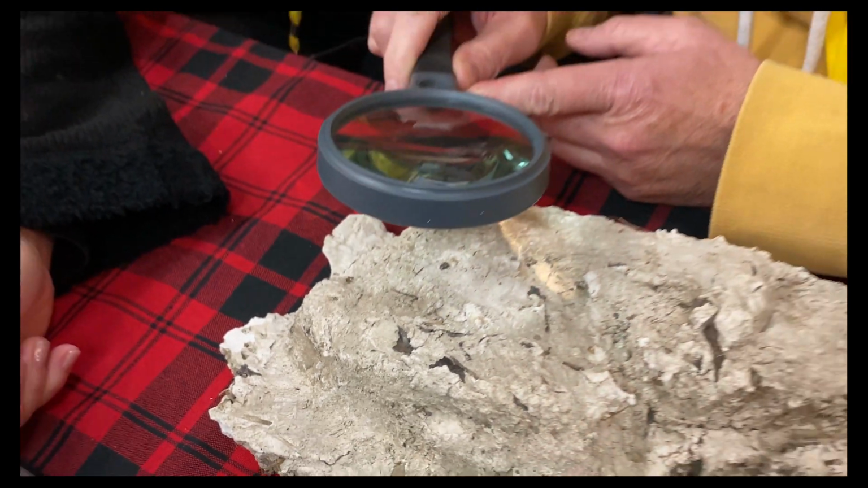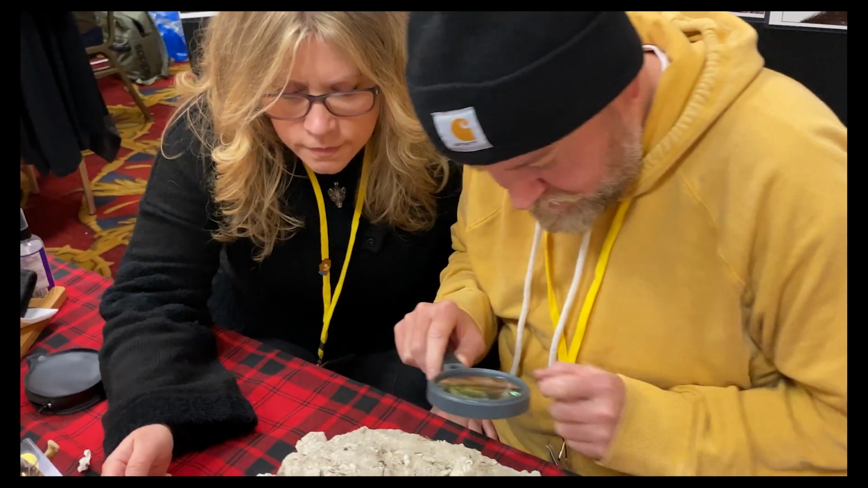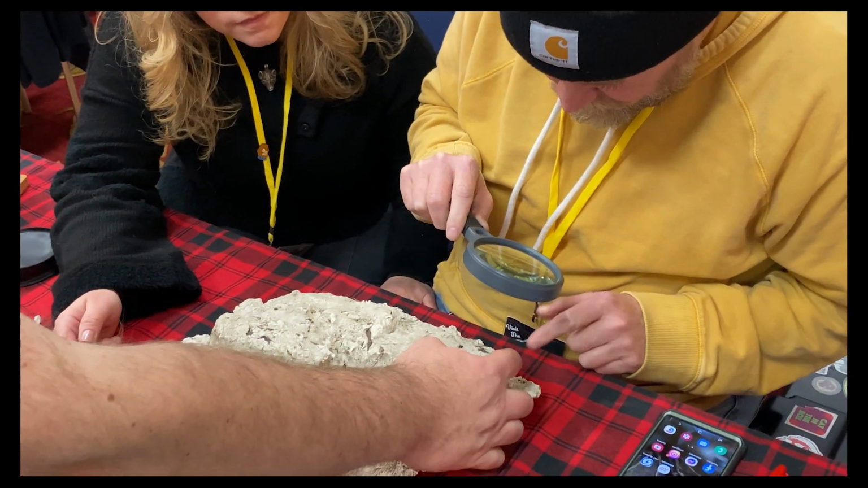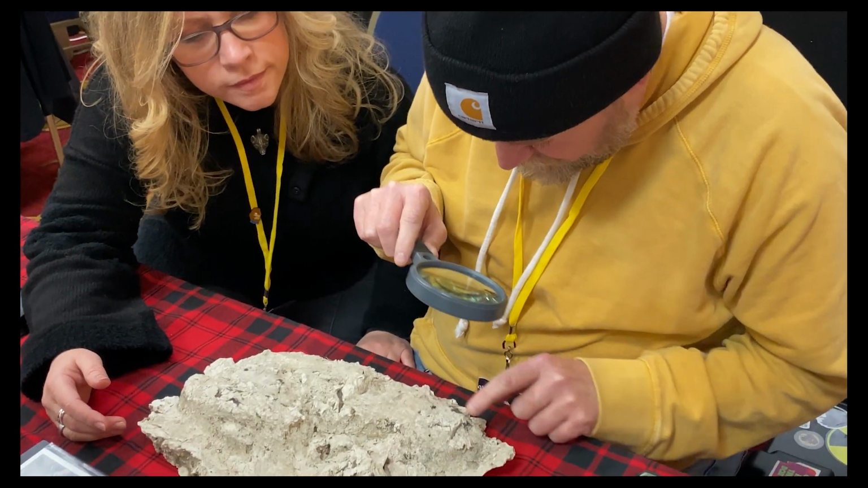So that's what you look for. You see those little lines? Yeah, right there. It's like a fingerprint almost. Yep, that's exactly what it is. And then back here, the lines in this area of the heel go a different direction than the shrink lines in the mud.